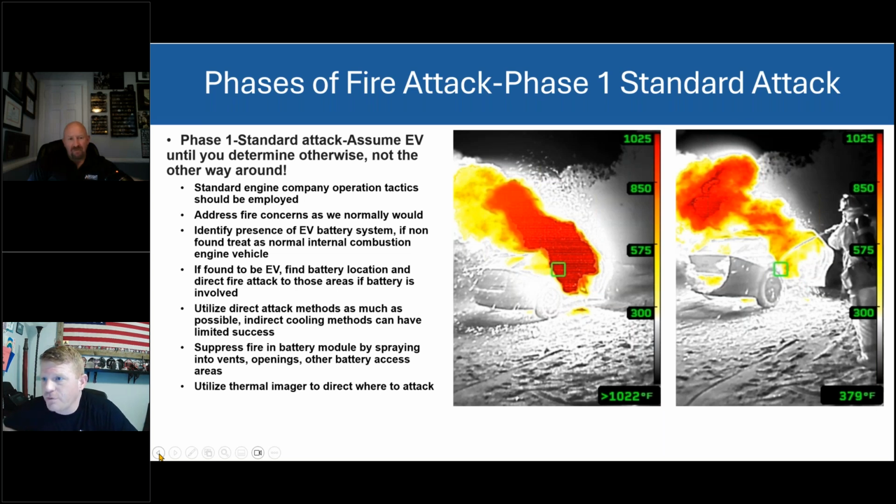But if you think about it in phases, so phase one, standard fire tech, we are assuming this is an EV until we're proven otherwise, right? This thing is guilty of being an EV until it's not, because the EV is going to be the most difficult thing we have to deal with. Even if you're talking about other alternative fuel vehicles, hydrogen vehicles, ethanols, that are complicated, we have really solid ways to deal with those things.